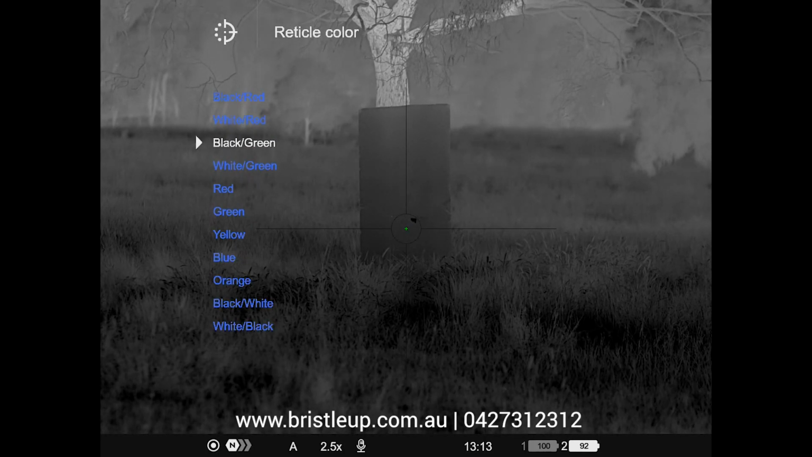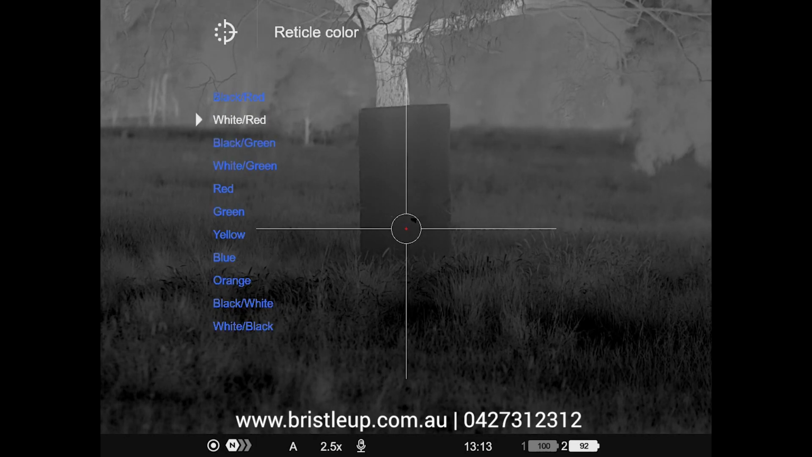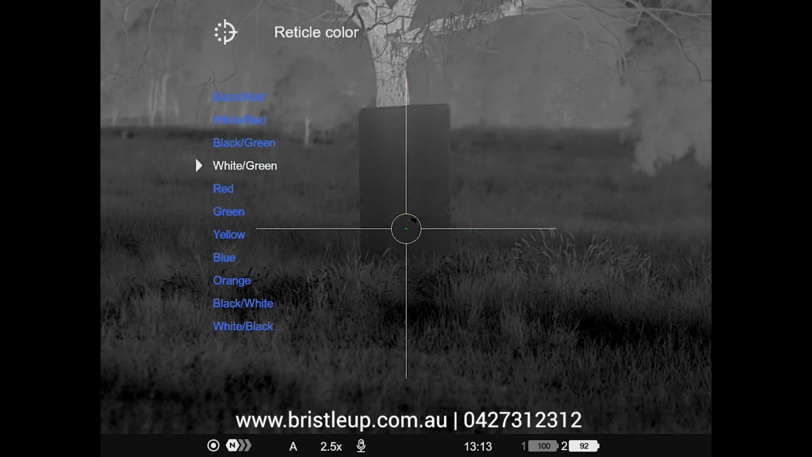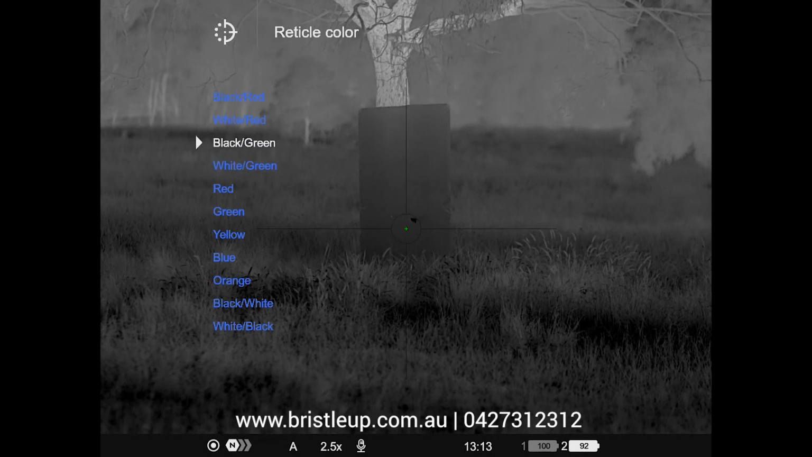So you'd basically pick the reticle colour that suits you and the colour palette that you're running. A lot of people like the green and the red. I don't mind the white and the green, but anyway, it's all personal preference.